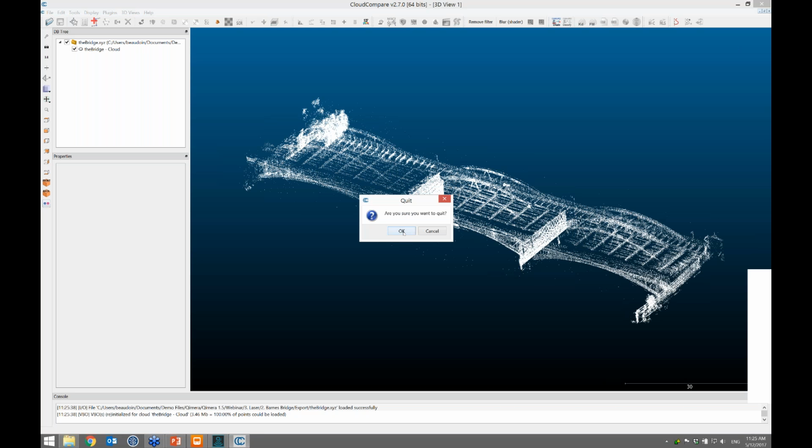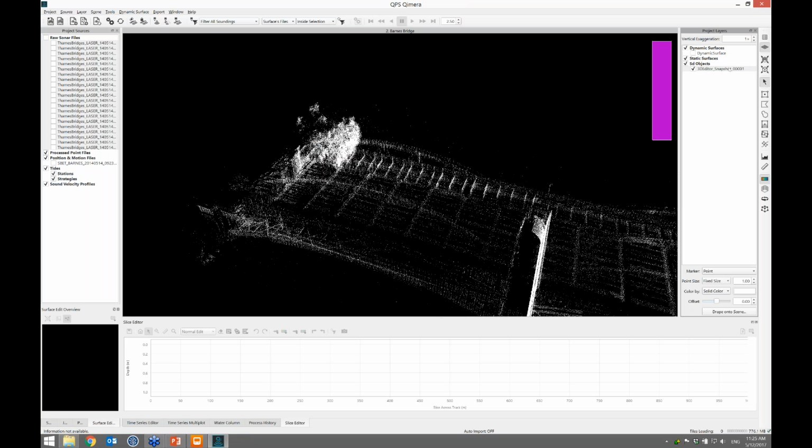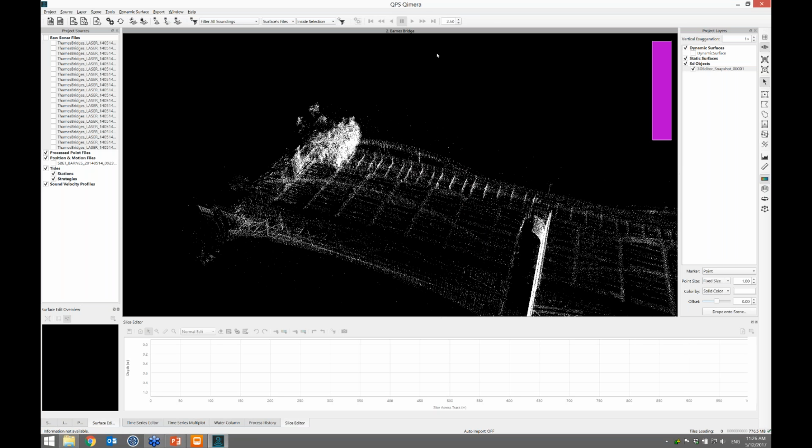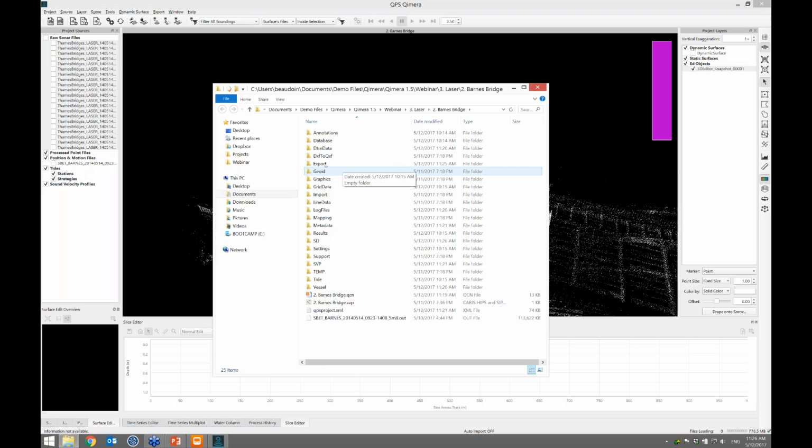You could also do this with Fledermaus. That's an SD file, and this would open directly into Fledermaus. So I can export a Fledermaus scene from here. I don't care about the track lines or the surface or the grids. I just want the SD objects. And I click OK.